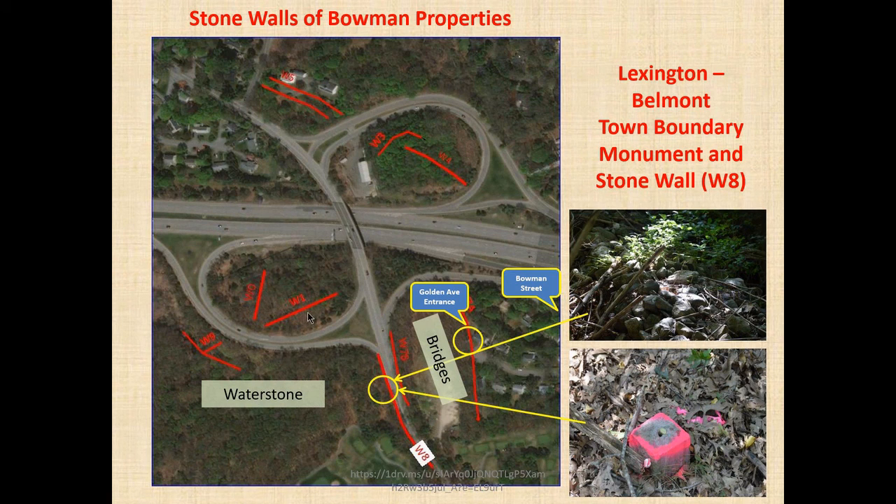And using LIDAR, I was able to identify the walls that defined the farm of the Bowman family that lived there for over 250 years, and finding some of the features with LIDAR of their stone walls and stone boundary system. So for us in New England, this is an incredible tool.